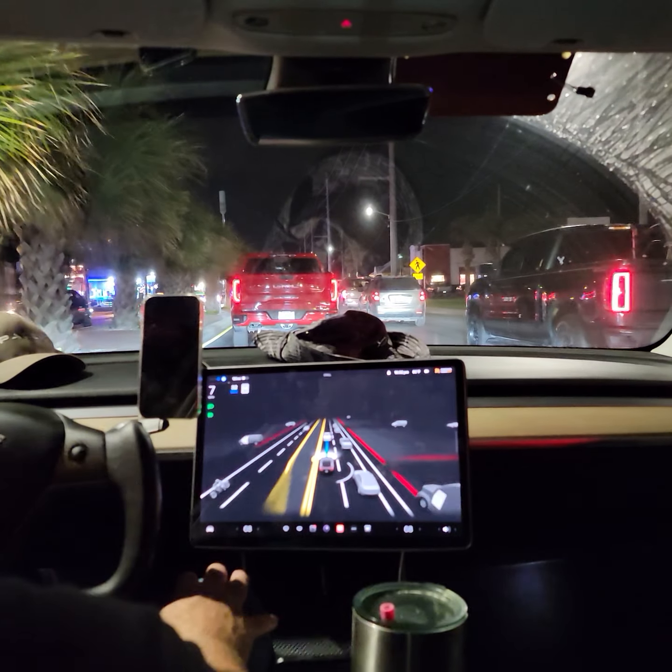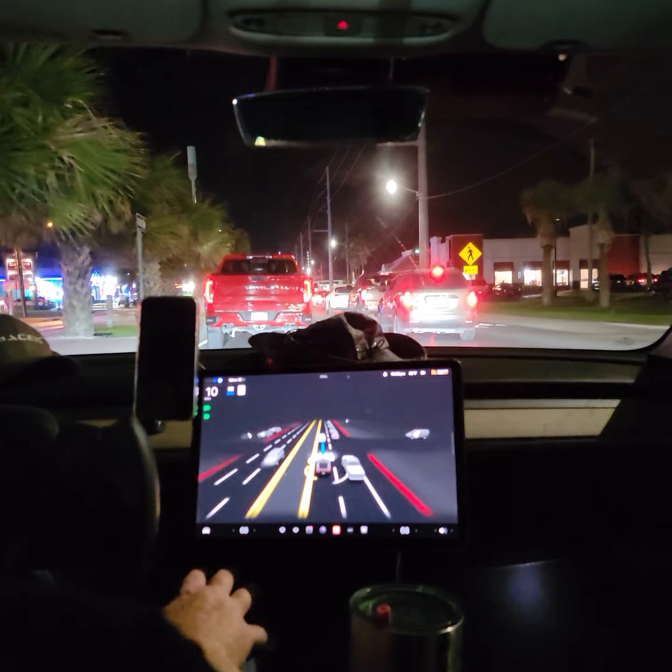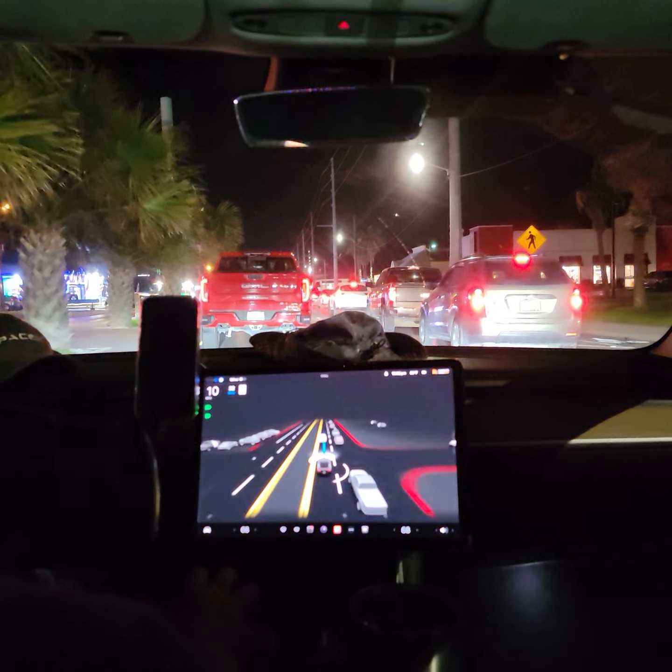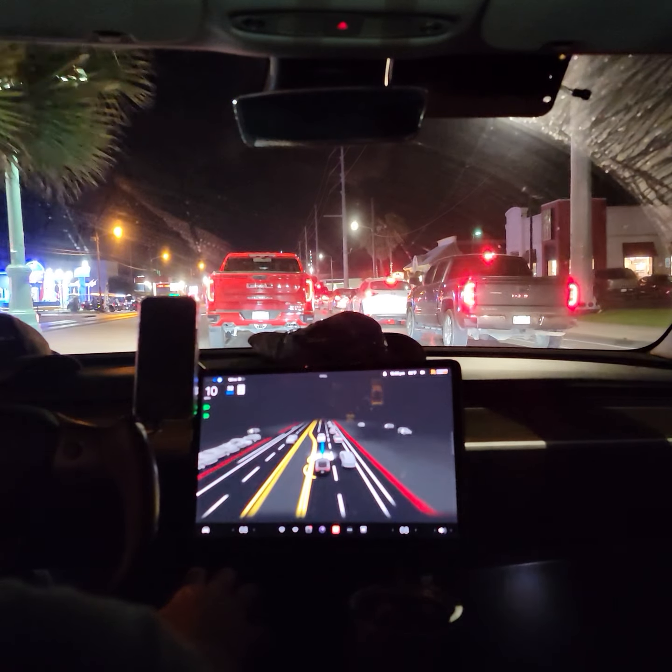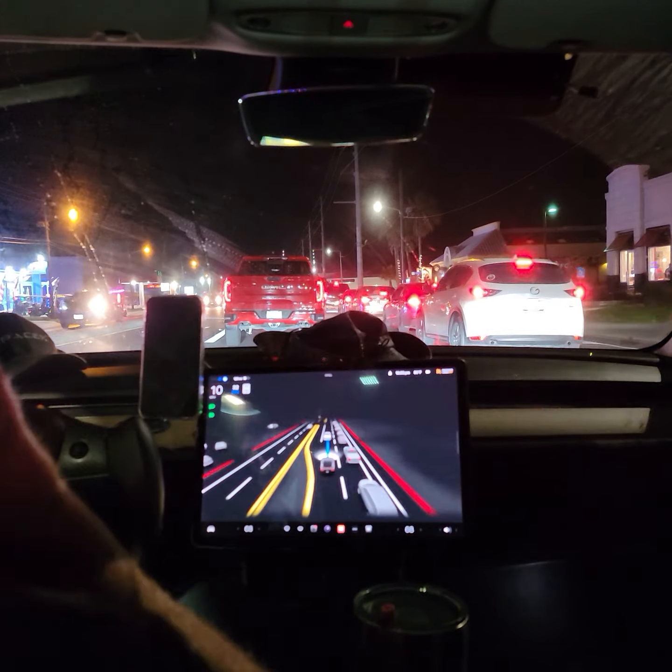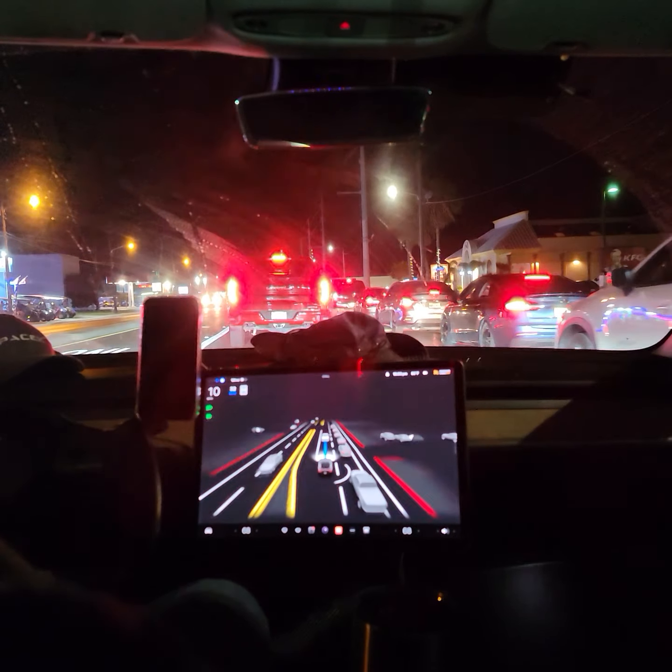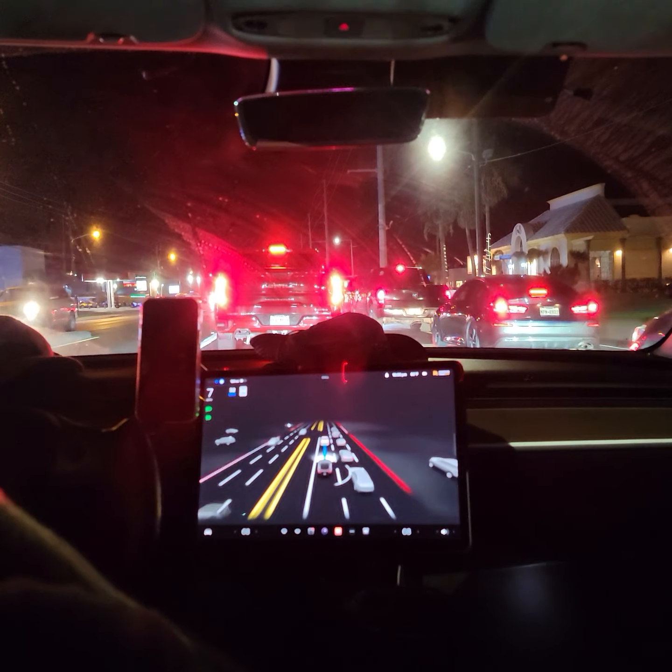Just to go 10 miles down and 10 miles up takes quite a long time on a night like this. Just now at the KFC. I have a few more miles to go to make it back to the hotel.